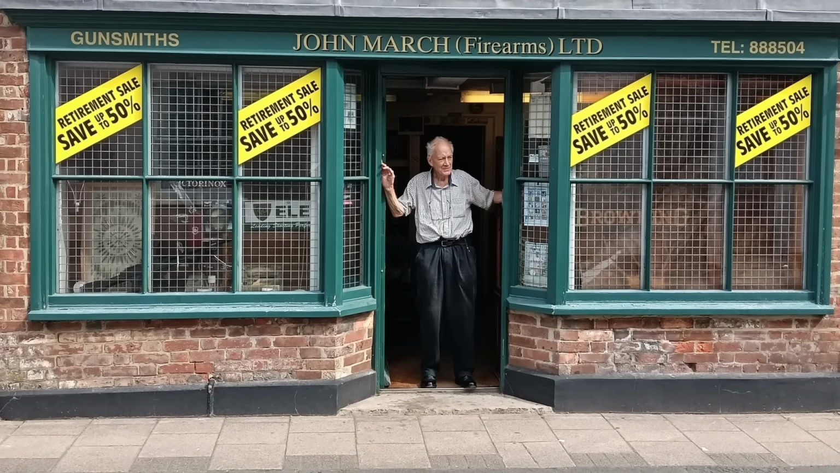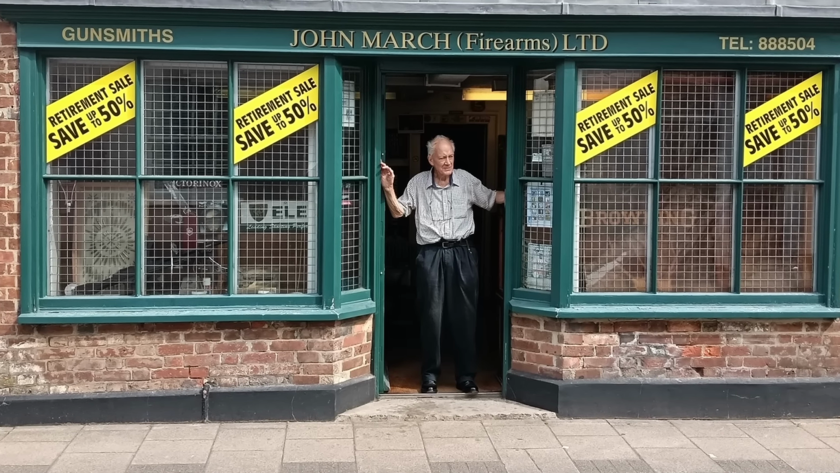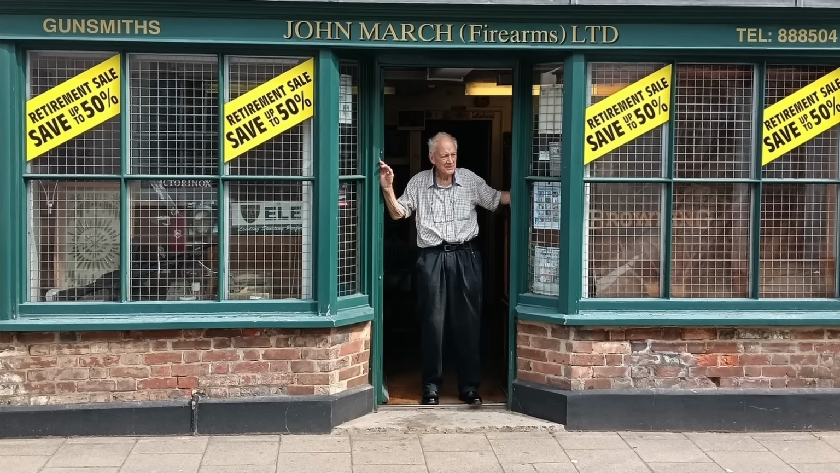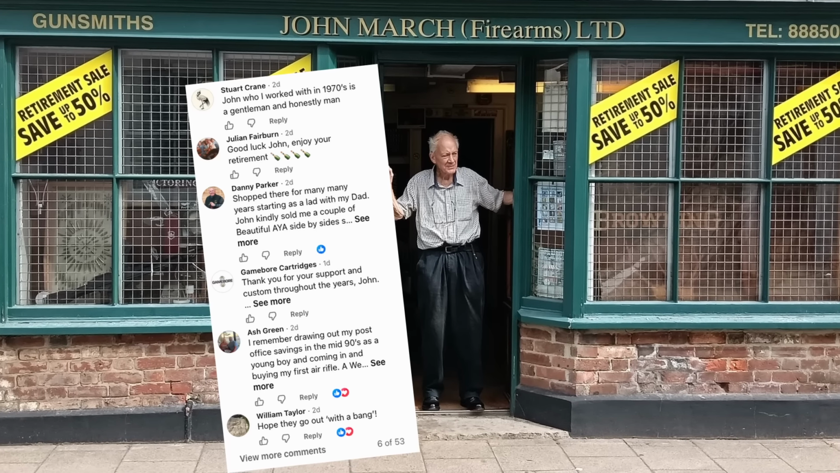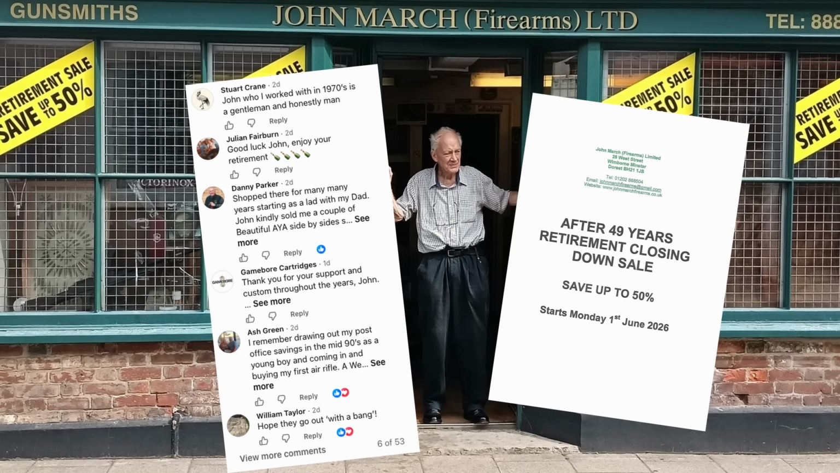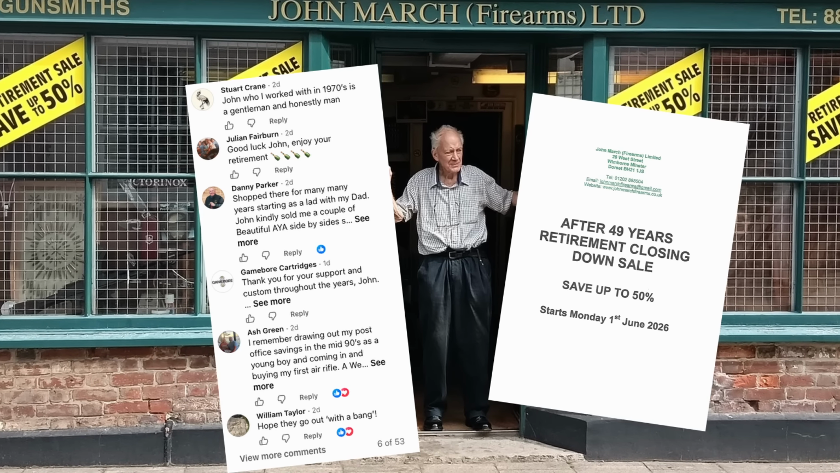A much-loved gun shop owner in Dorset is to retire. John March, proprietor of John March Firearms of Wimborne Minster, is stepping down after 49 years of service to the local Fieldsports community. His departure attracted warm comments on Facebook from his customers. He is currently holding a sale, with unsold stock going to auction.